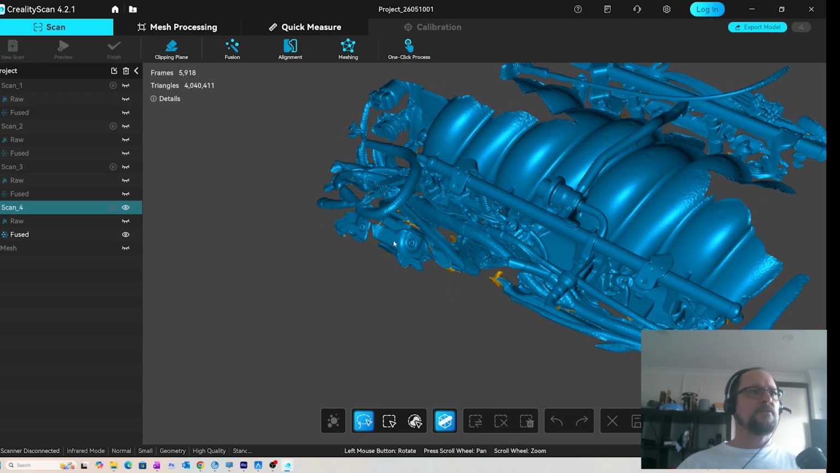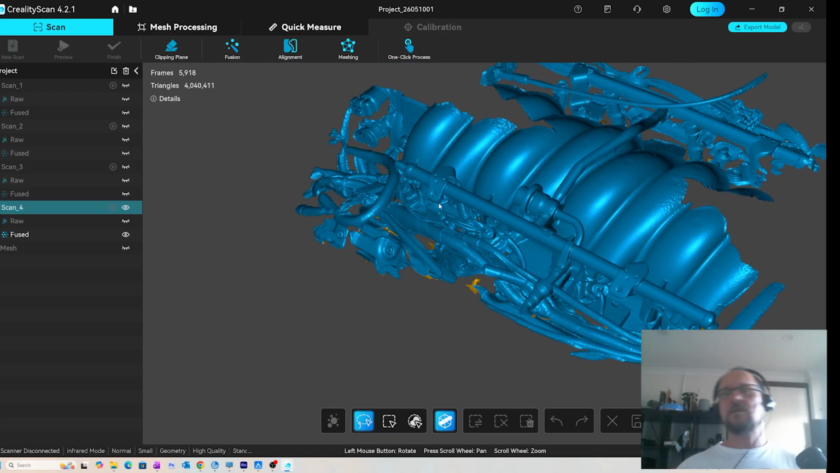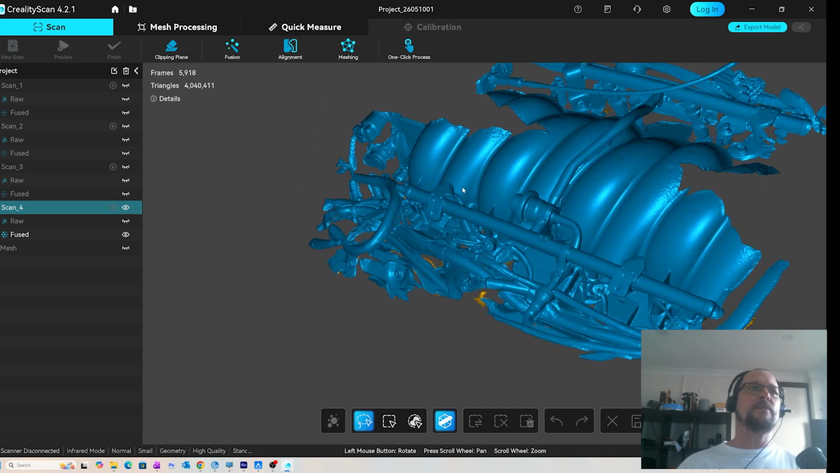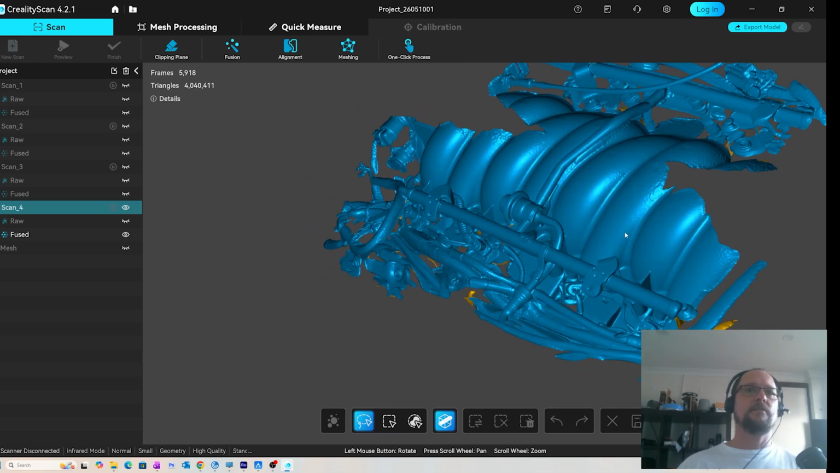In terms of ease of use, again, the Einstar is a bit better, a bit easier to use, and of course the software in the Einstar is a smidge better. But if you're on a budget, I highly recommend the Otter Lite. And if you've got a bit more, you really can't go wrong with the Einstar. There's not much to separate these two scanners when you factor in the cost.